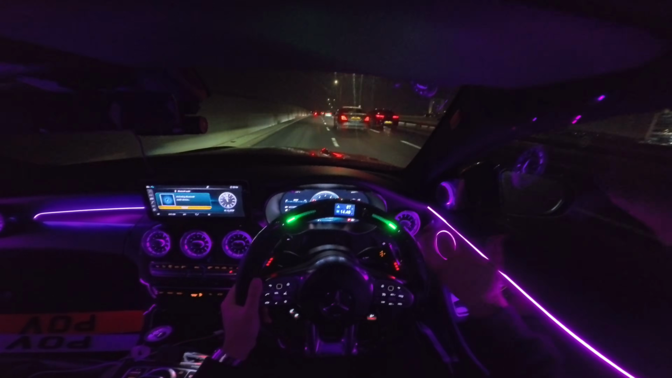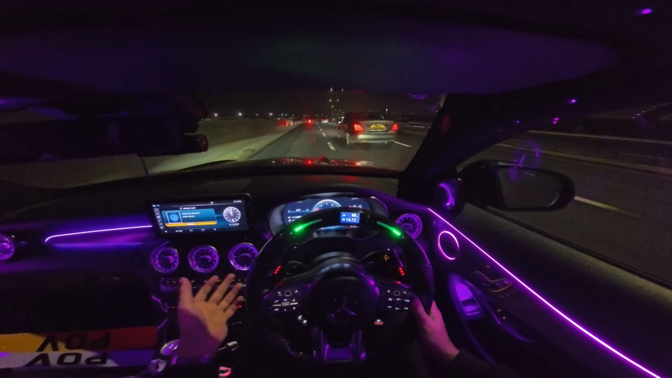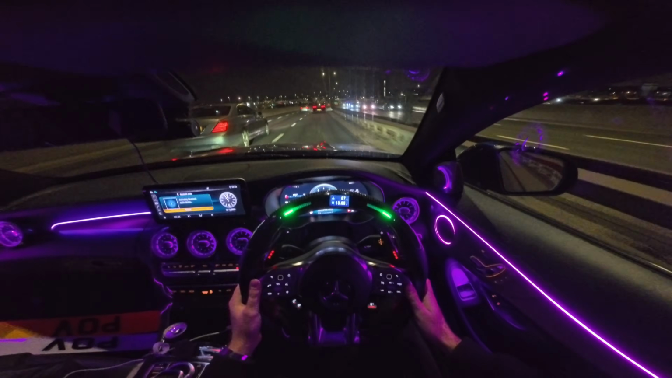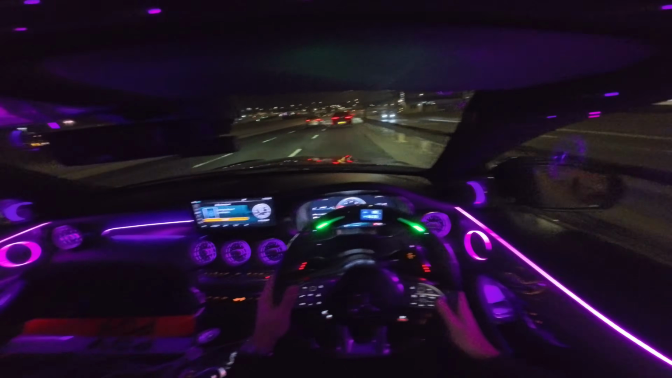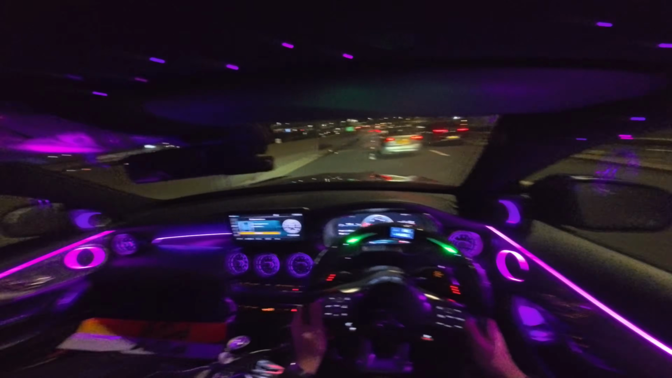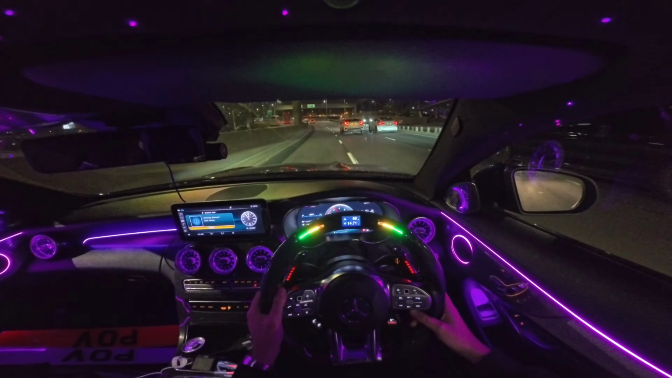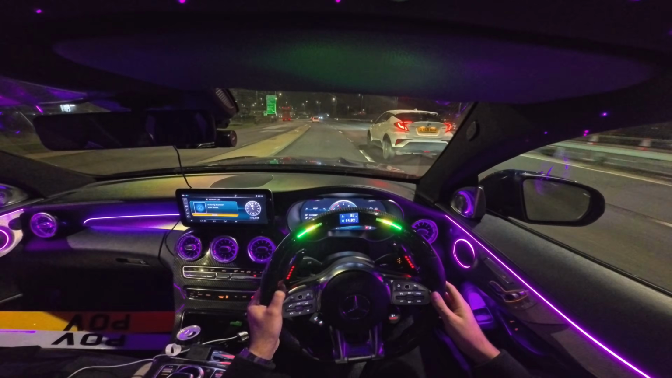Another issue with this car, the paddle shifter doesn't work, the up paddle shifter. The down one does work. So whenever I want to shift up, I have to put the car back in drive mode. Shift sounds crisp, but I can't upshift now.